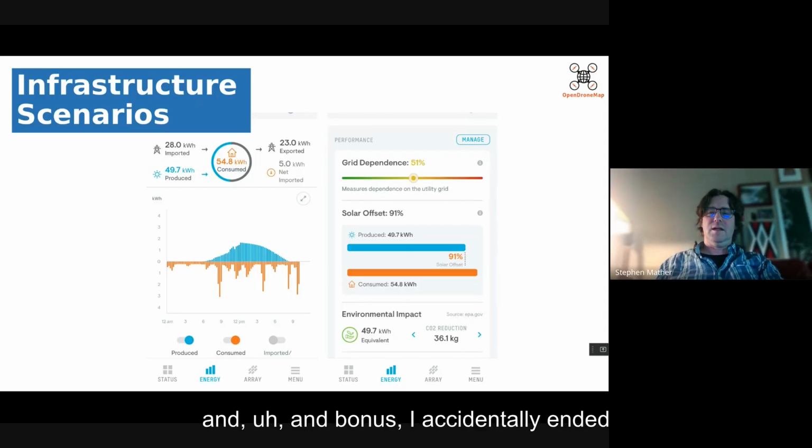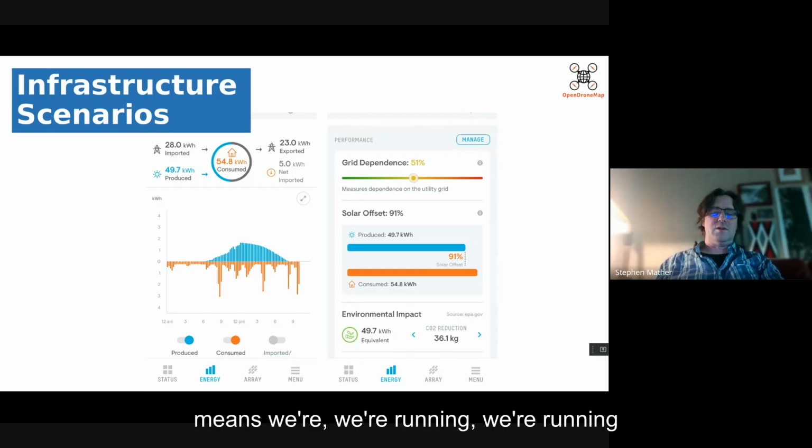And bonus, I accidentally ended up with 2 electric cars. So this also means we're running the cars off electrons instead of gasoline, which is good news not only for the environment these days, it's good news for the pocketbook.